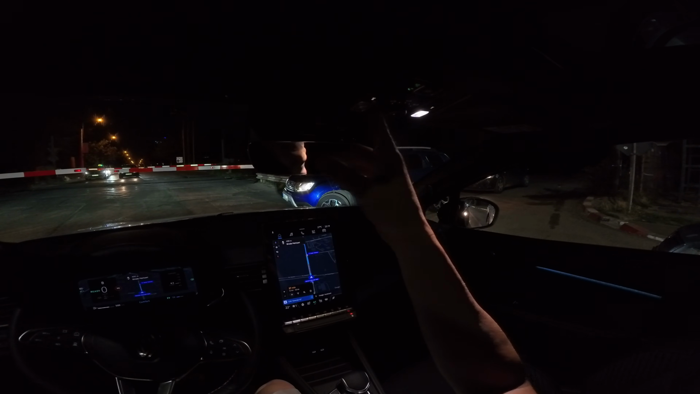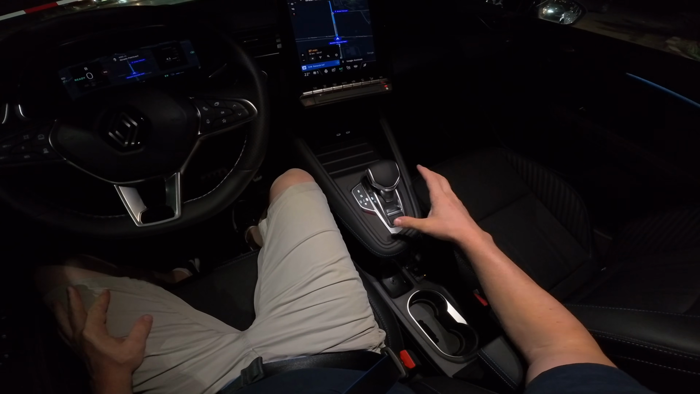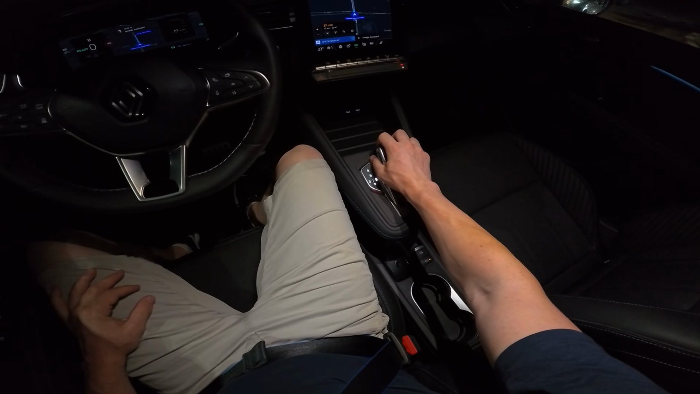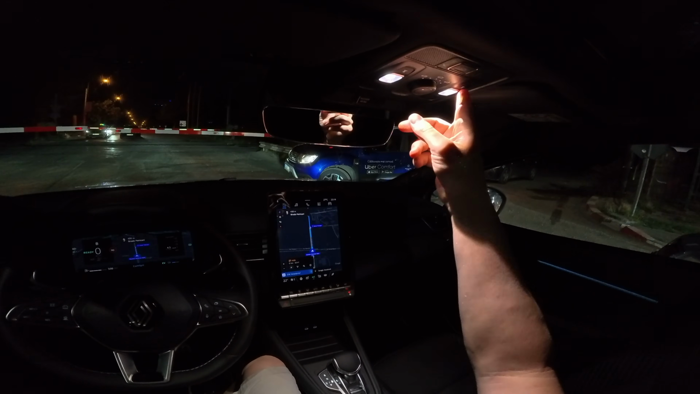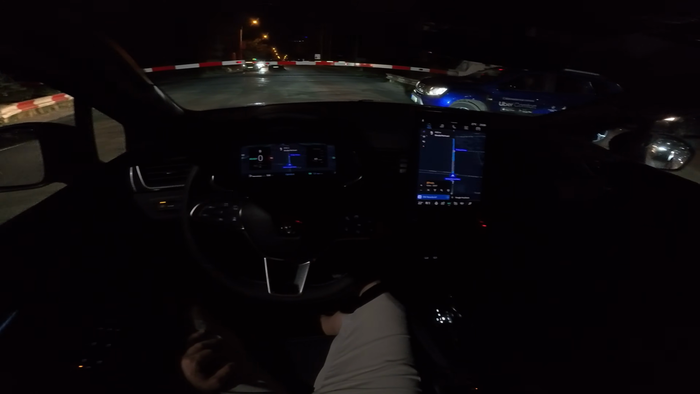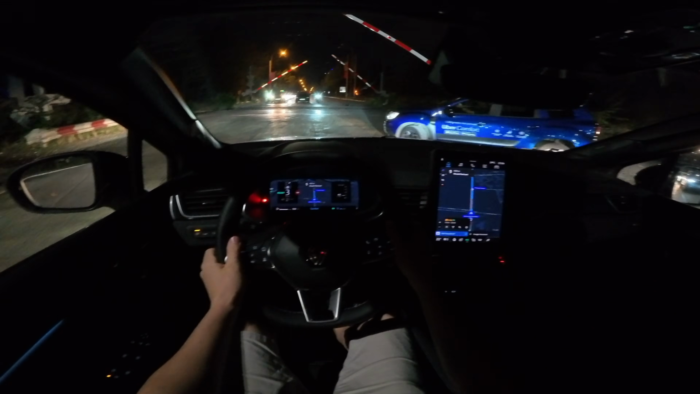Anyway, those are the LED lights, so you can see the interior ambient light as well, a little bit the way it looks. The gear shifter is right here in the middle. It's super nice, super convenient the way they position it right here. And the auto hold function, electronic handbrake, super cool. Anyway, I'll get back to you guys when the train is passing. Alright, now the train has passed. We can also go.